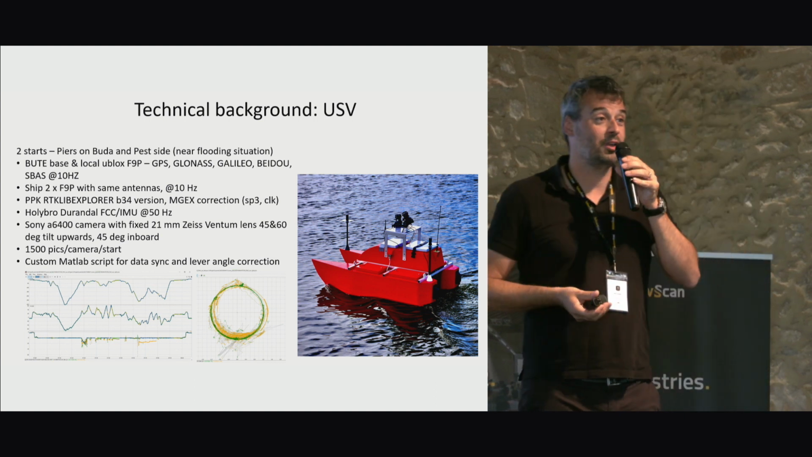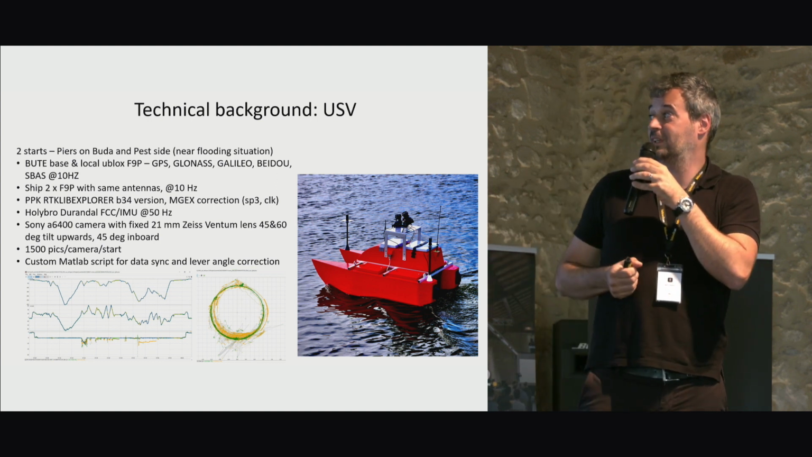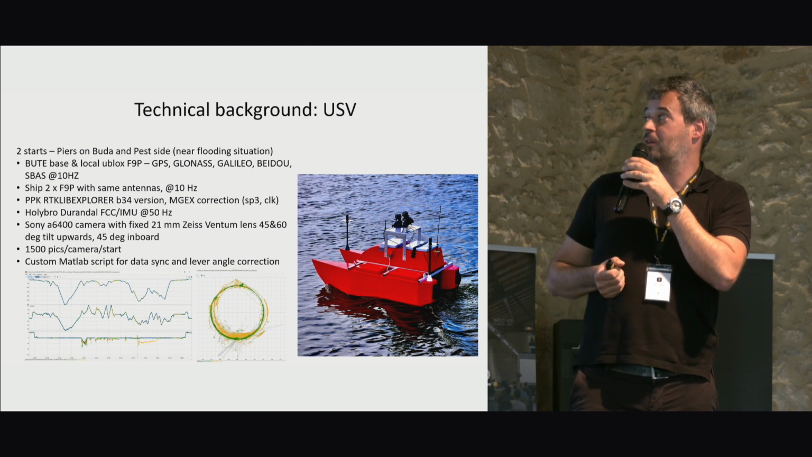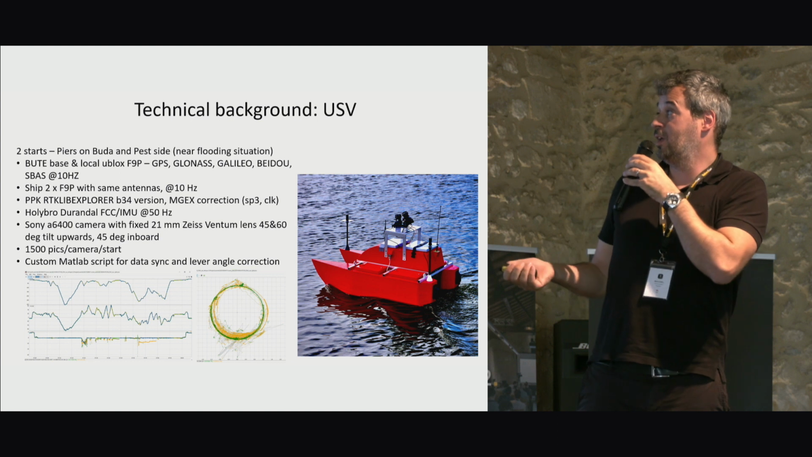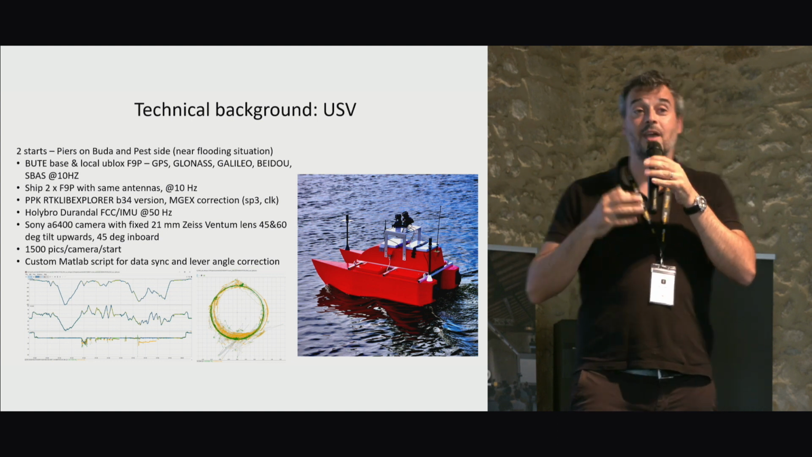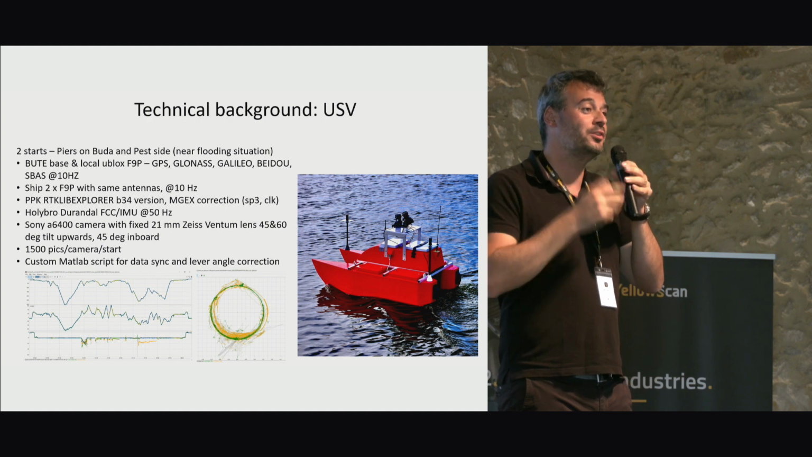We were using some open source software, RTKLIB, to post-process the GPS data, and then kind of a manual work to align all the data together.